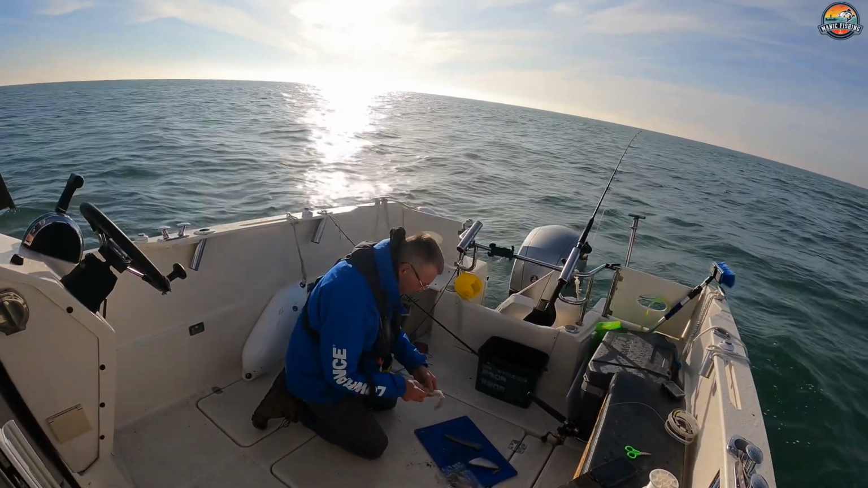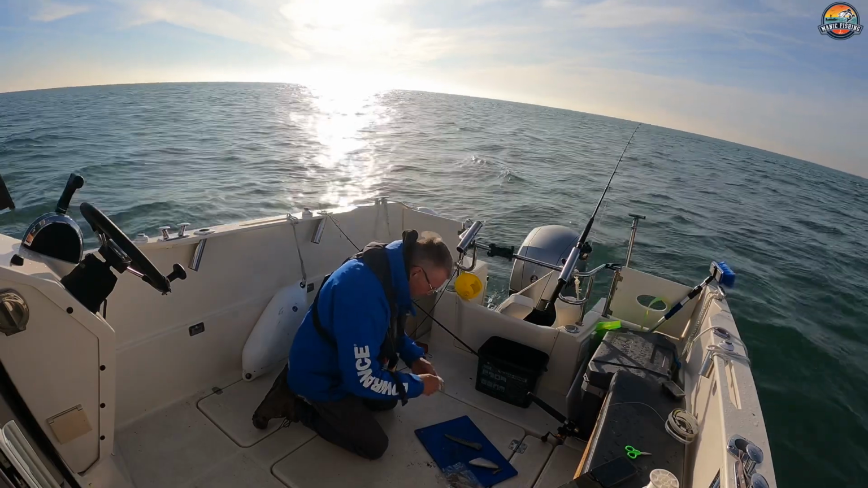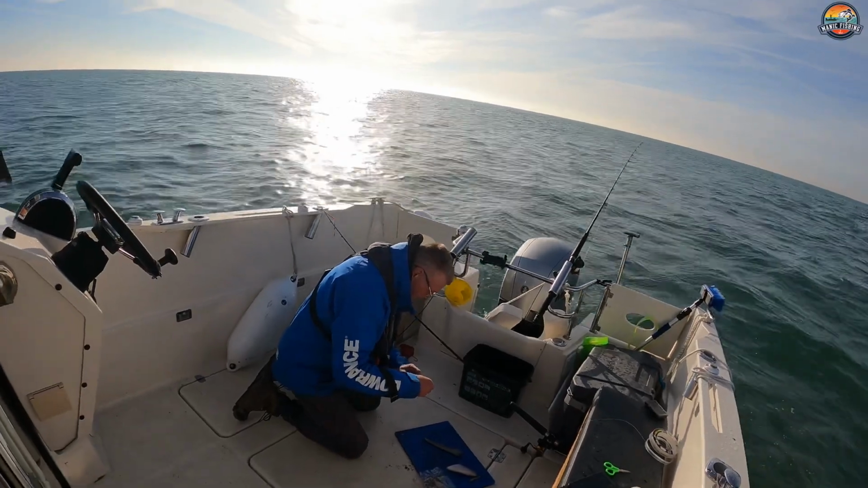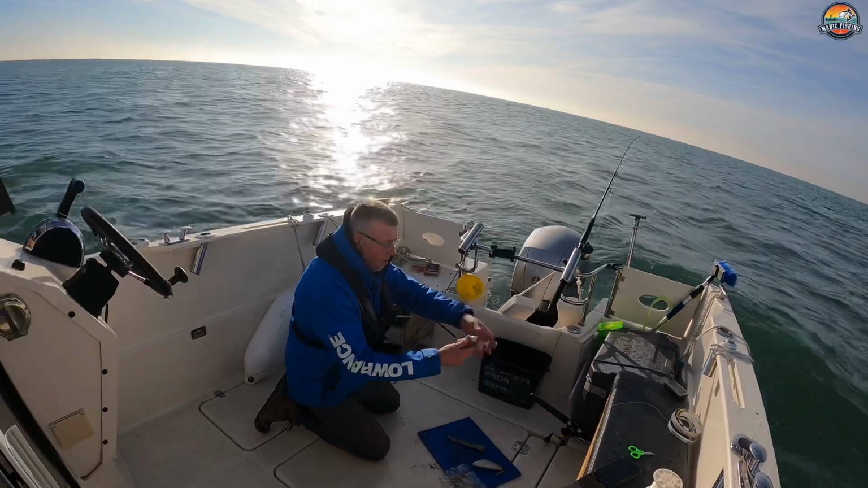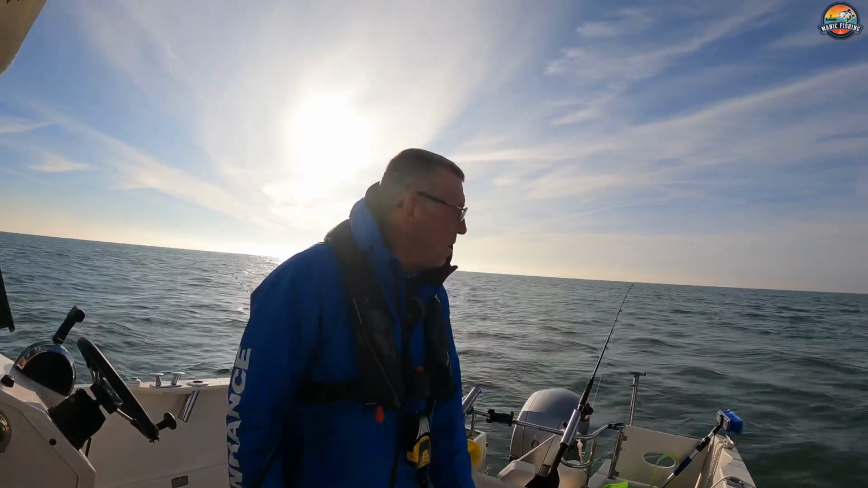The dog has got it well sussed, so I'm just literally going to lift the squid on here, through its head, back down on itself, and that's just on a 6.0 Cox and Rule. That's how I'm presenting it today. And now literally it's just a waiting game.